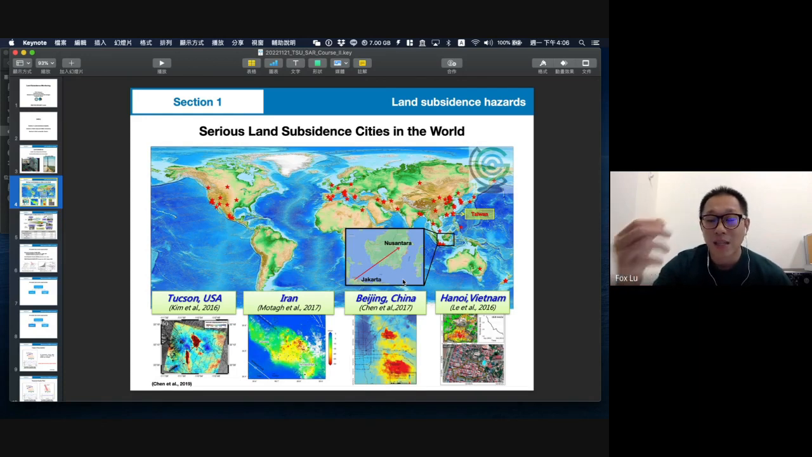When the land subsidence becomes very serious and these cities are very full of people, the country thinks it should move its capital to a new place called Nusantara. I hope I pronounce it correctly. So we should face the land subsidence issue all over the world.